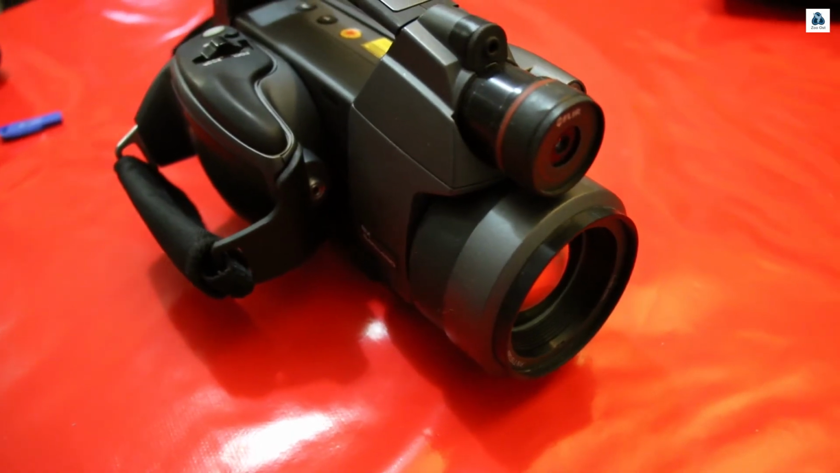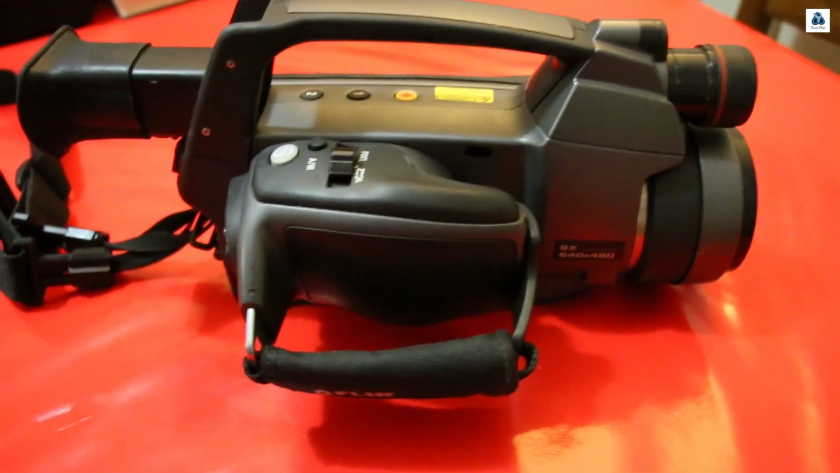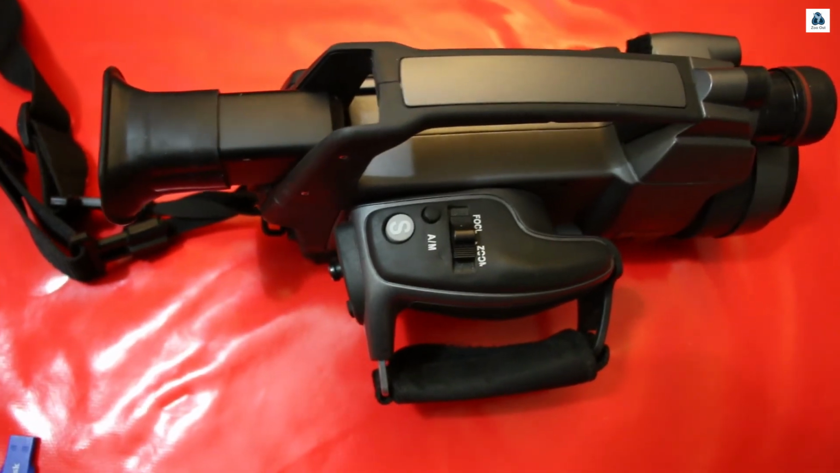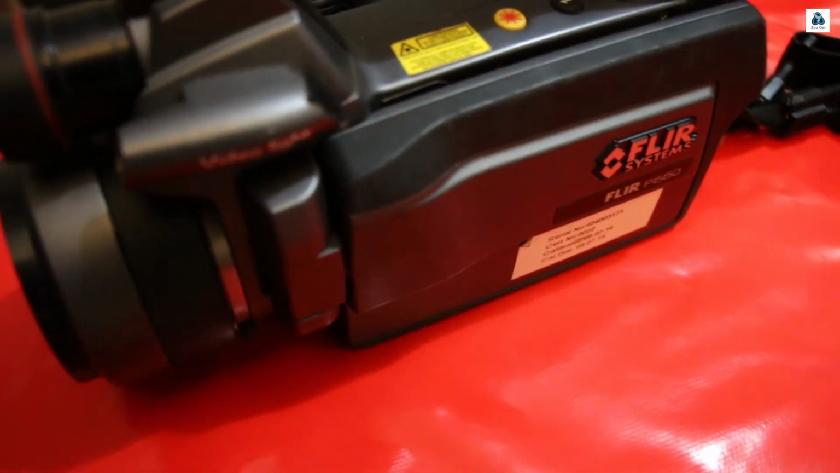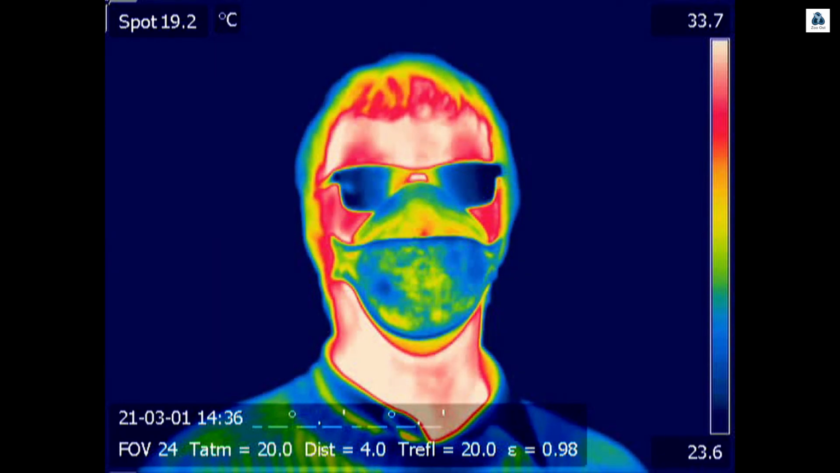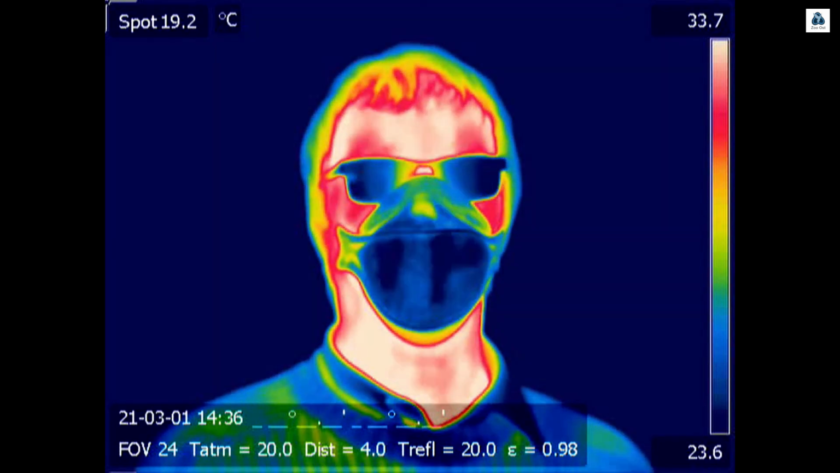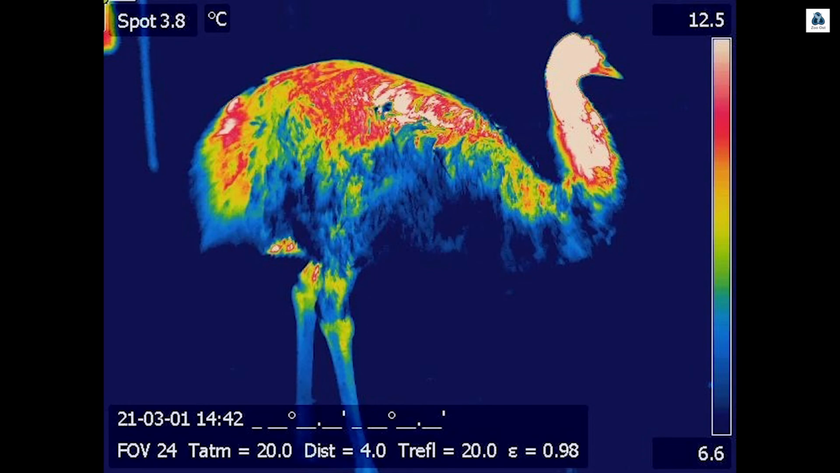Now, for Scylla's second treatment, I wanted to bring in a new piece of kit, or new piece for YouTube, not to me. And here we have a high definition thermal imaging camera. Now, these cost the same price as a family car. They're not a clip-on to your phone. These are scientific instruments. And if we look here, you can see me filming Tim the vet with his face mask on as he's breathing. And this films in high definition for video and high definition for stills.